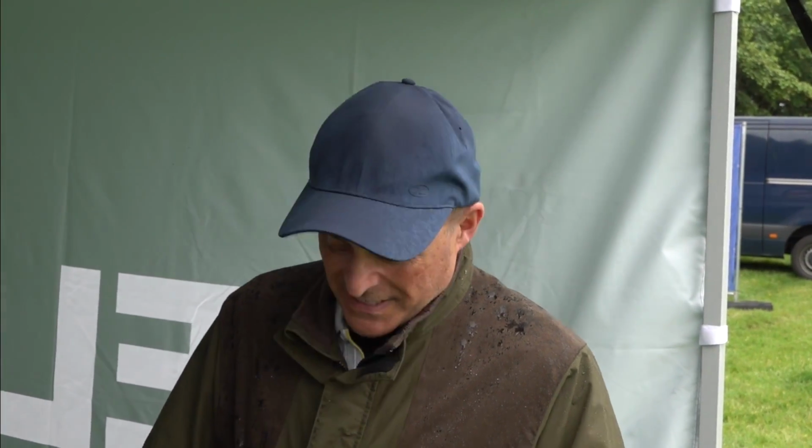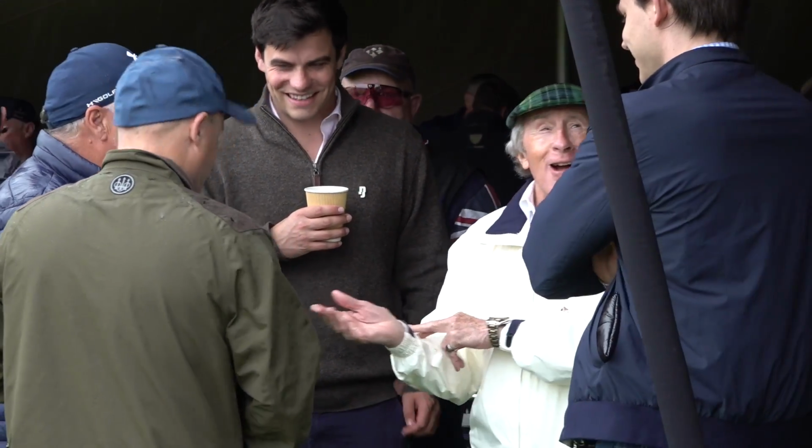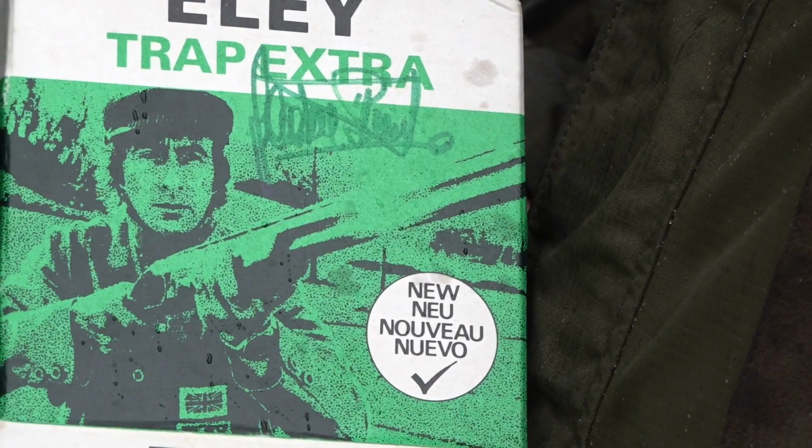One shooter who's particularly keen to meet Sir Jackie is Gabriel Marchetti from Cumbernauld. He's brought along a couple of old boxes of Eley Trap cartridges in the hope of fulfilling a long-held ambition. Well, basically they were in the loft, and I thought, if I ever meet Jackie Stewart, because I met him back when I was 16, and I had the cartridges then, and I just kept them, thinking one day I'll meet him and I'll get them signed. And there you go. Finally done it.